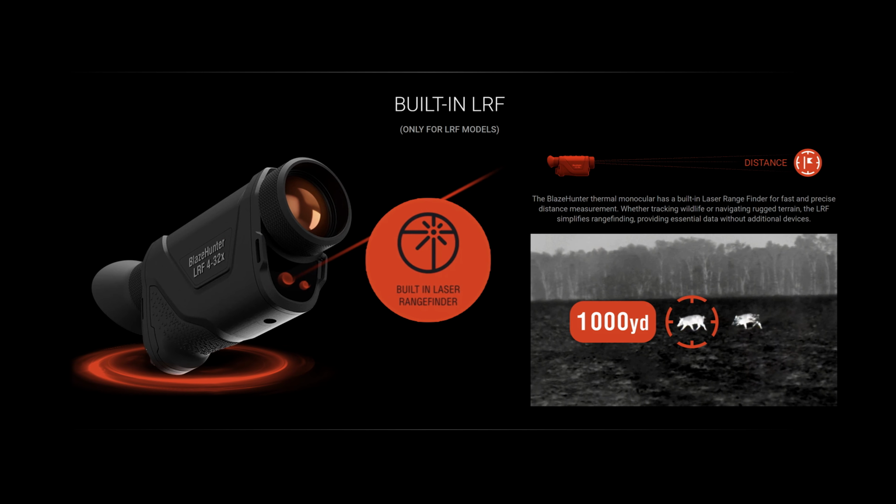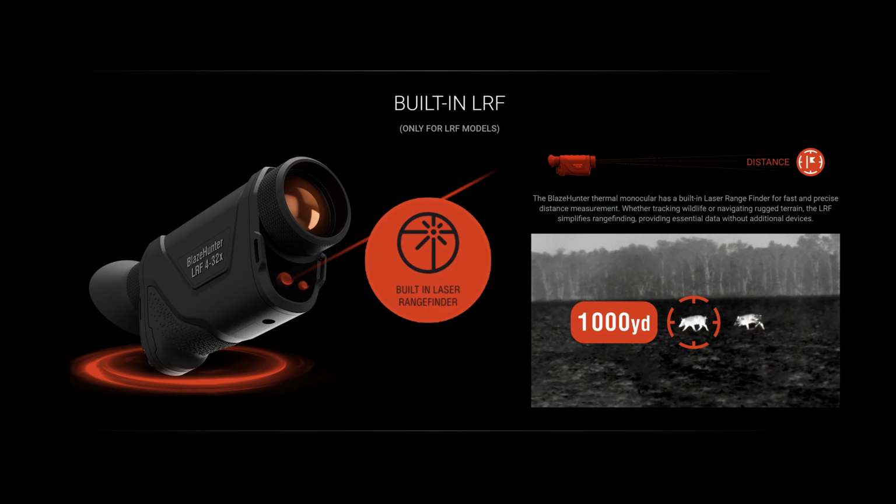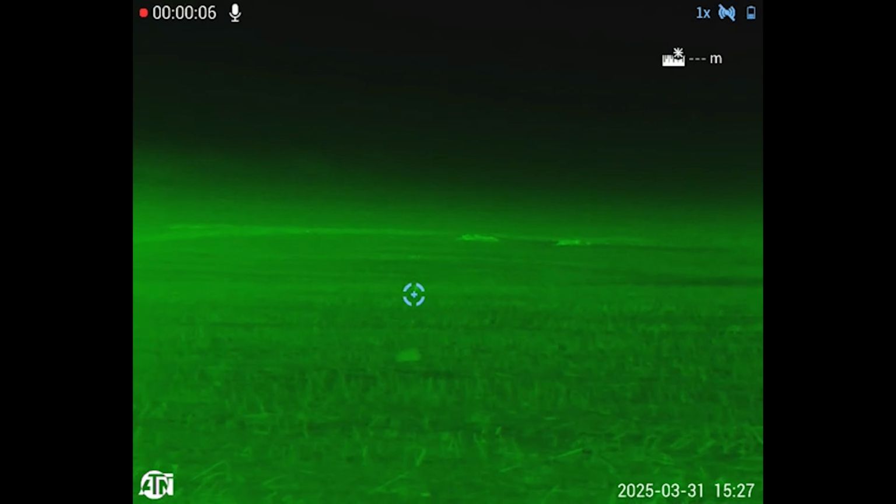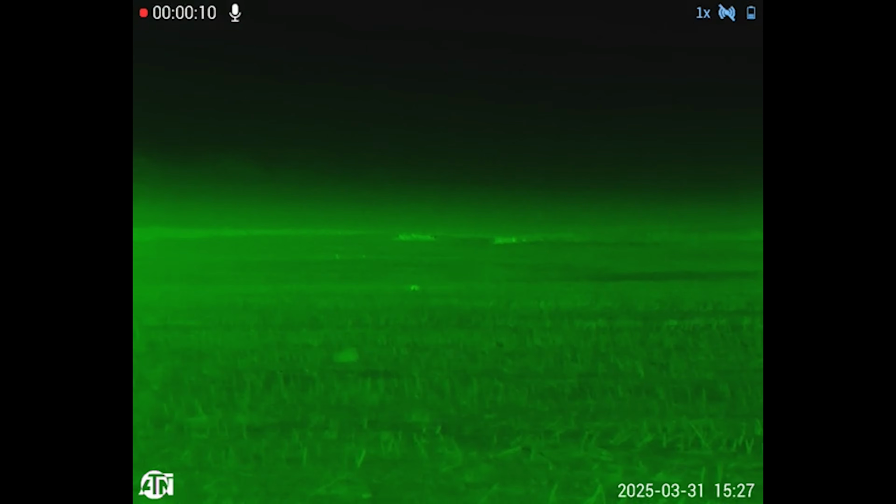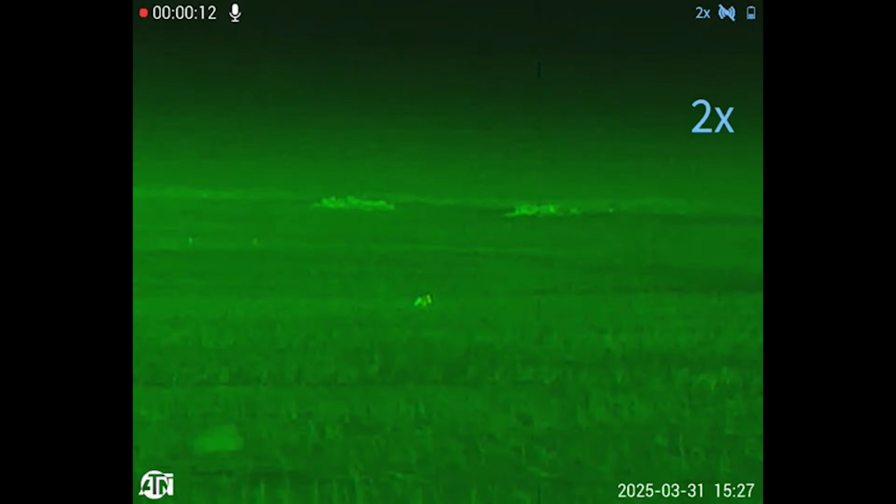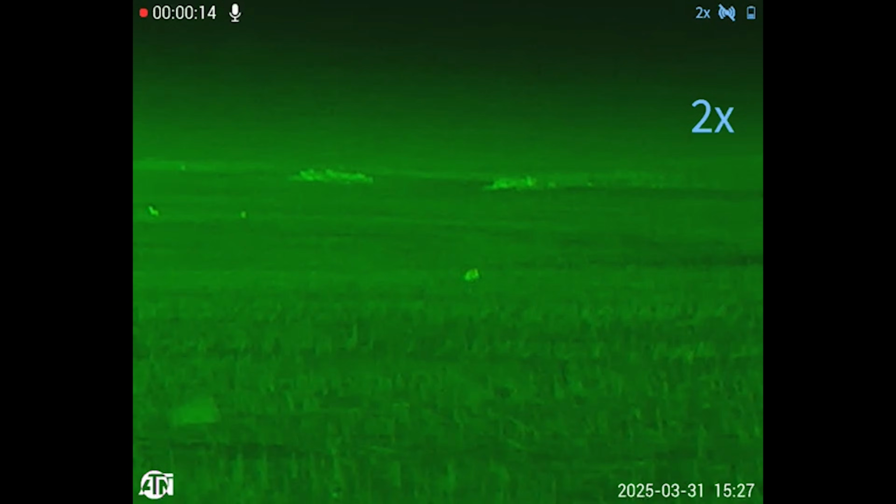There's a couple really important uses for that integrated laser rangefinder. One is weeding out any of the opportunities that might present themselves that are just out of range based on the gear that you have, the shooting position you'd be shooting from, and so on and so forth. And then the second is collaborative hunting.